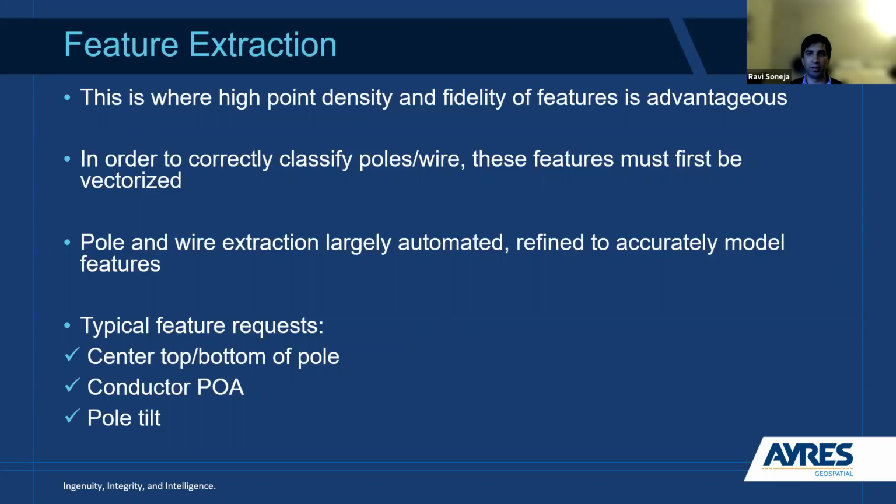And I'll talk a little bit here about feature extraction and LiDAR classification. So when we get to the feature extraction standpoint of things, this is really where the high fidelity and density of those point clouds is helpful to us as technicians when we're going in and extracting stuff. So in order for us to actually classify the poles and wires, you could iteratively run macros to eventually narrow down to what you're actually trying to classify. I think that might just be more time consuming, really.